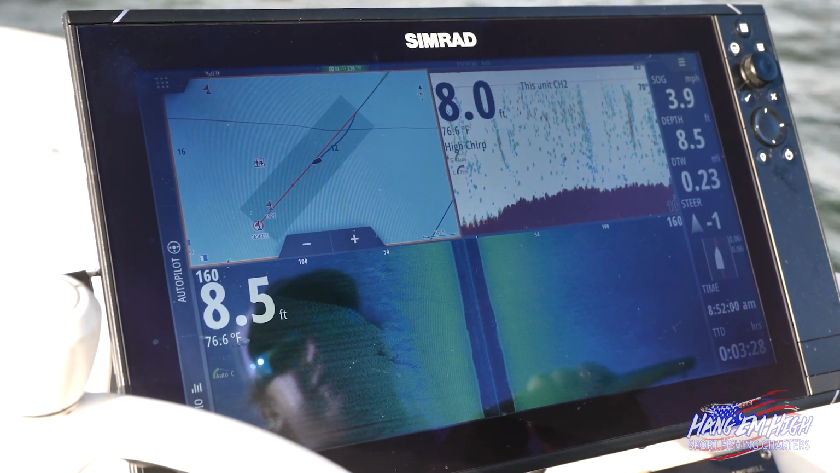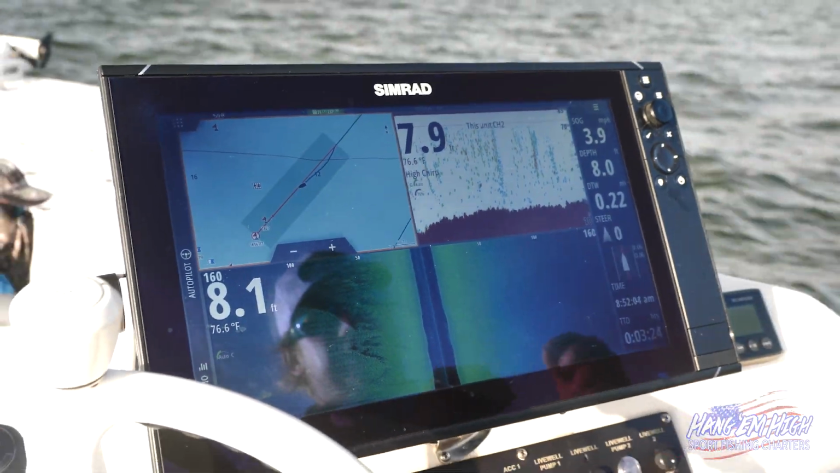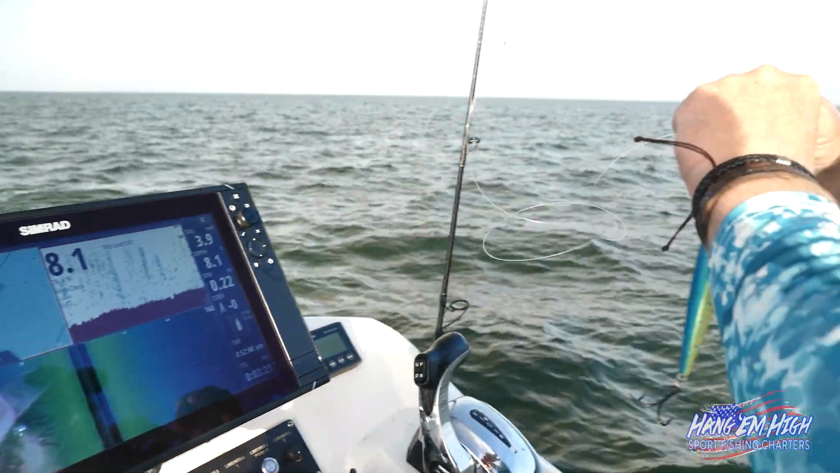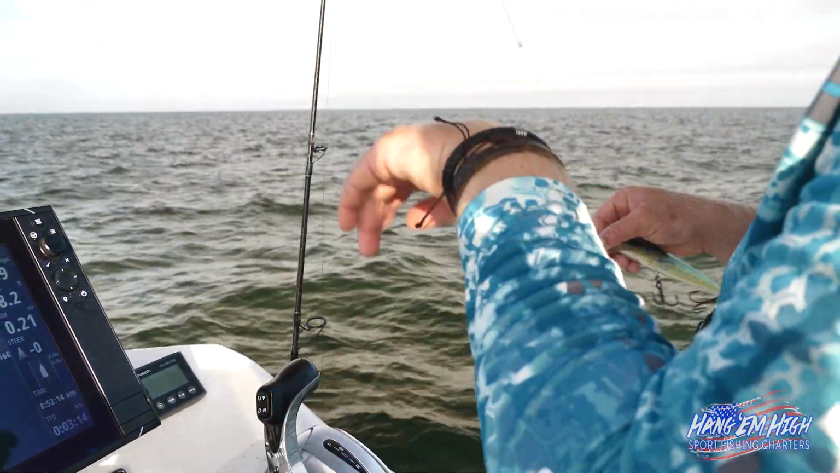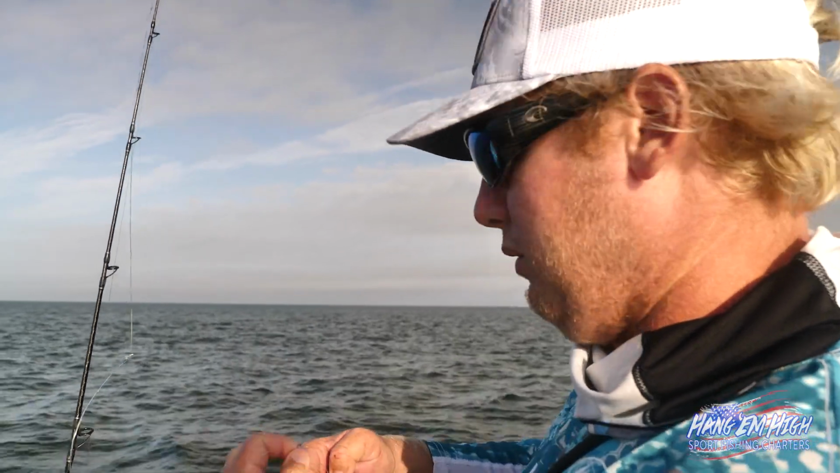Today the water's stained a little bit. It's not bad, just a little bit off color, and we're going to pull the Dorado and the Fire Tiger. I think that should give us a pretty good indication. If we can get a couple consistent bites on one color versus the other, then that'll tell us exactly what we need to know as far as what color they want.